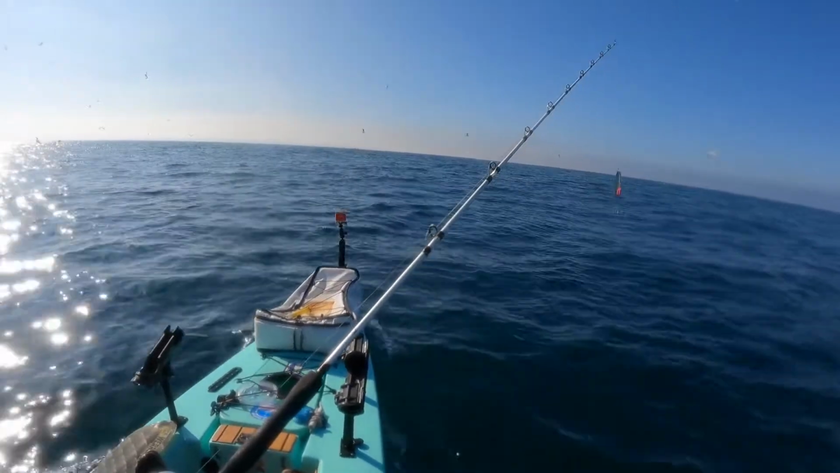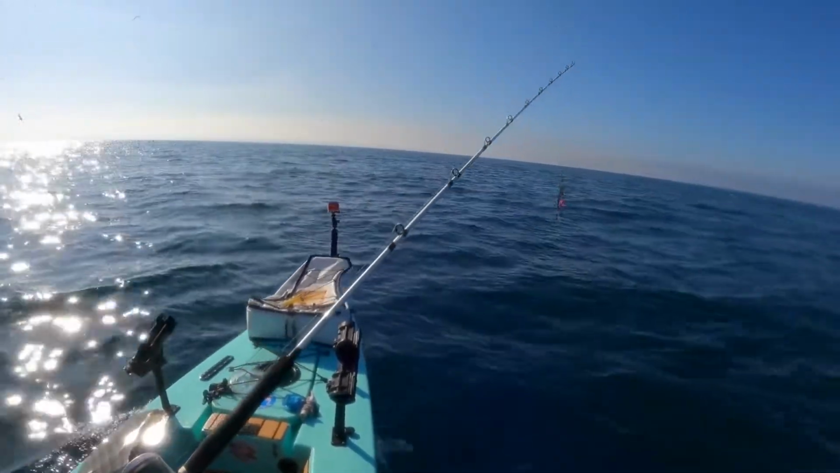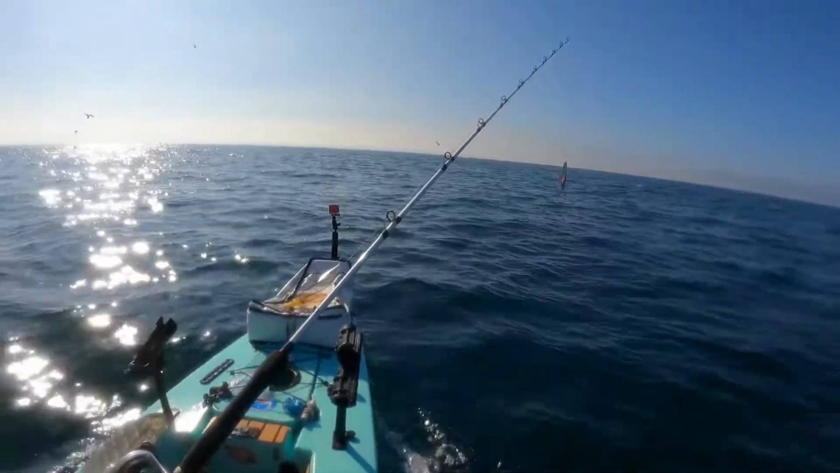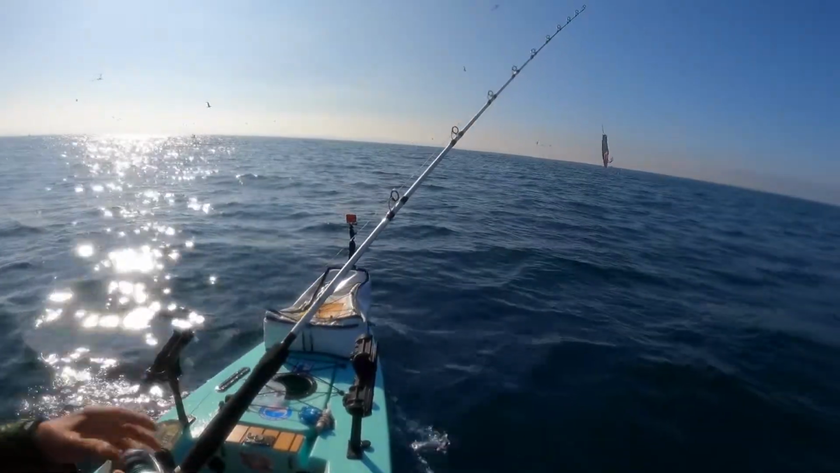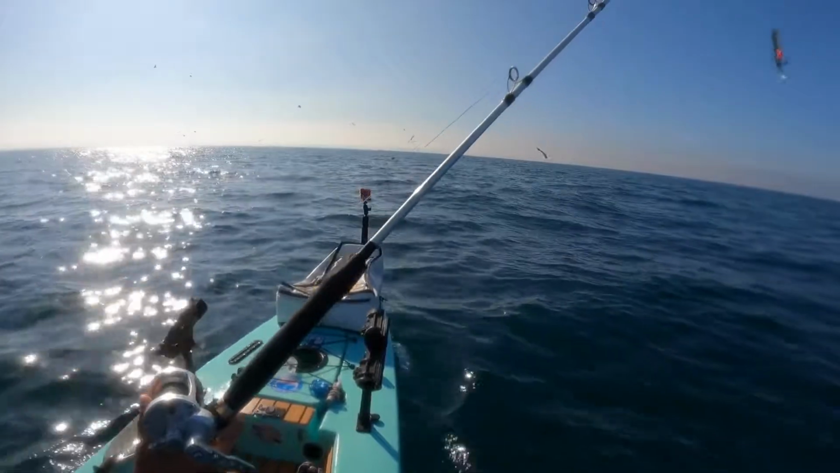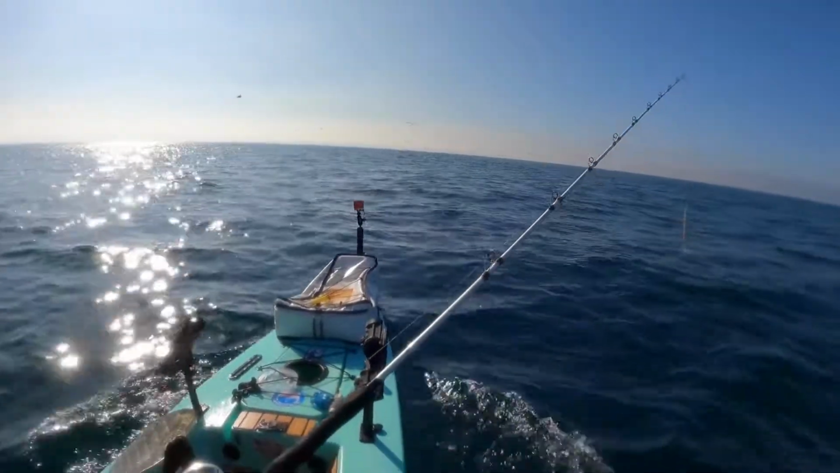Feet here, but I don't see any marks of bait. Now obviously they're diving on bait, but I haven't seen it. We're starting to get over it now. Starting to get over some kind of bait over here now. Let's see. I don't see anything on the surface though. I'm hoping to be able to get into something with bigger marks.